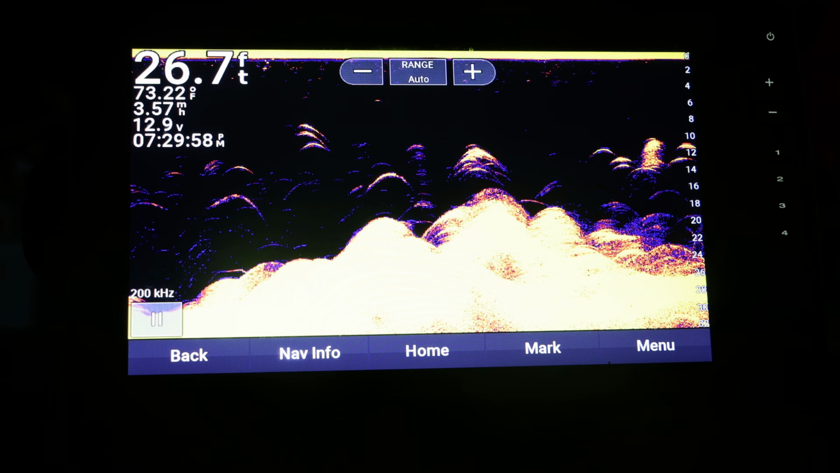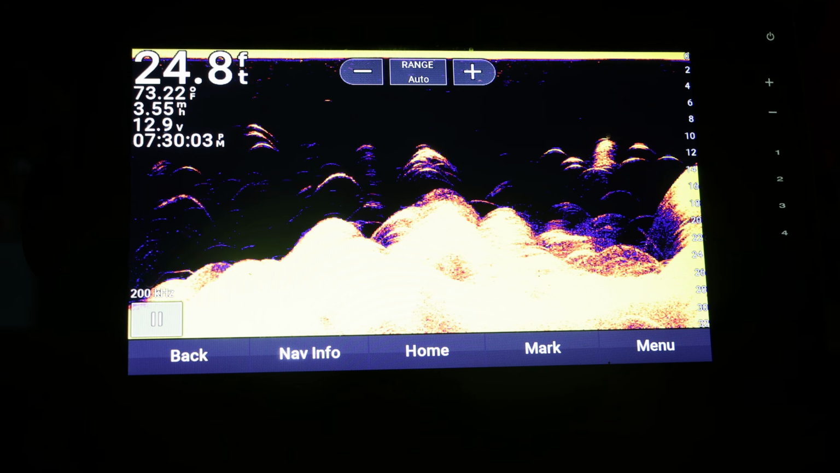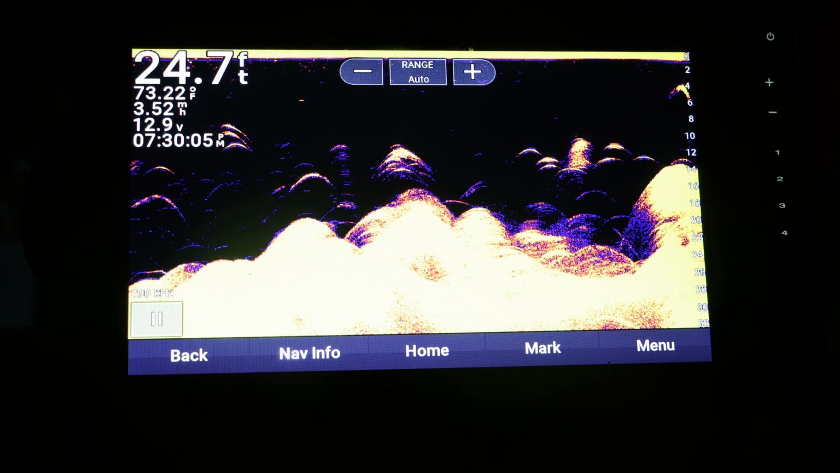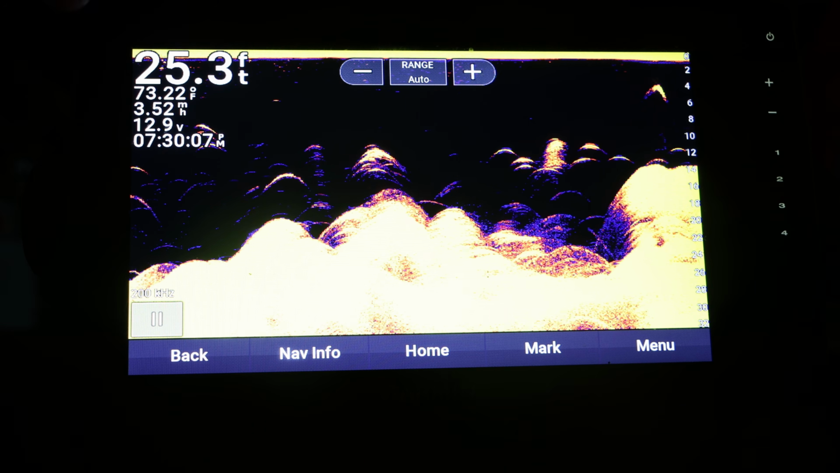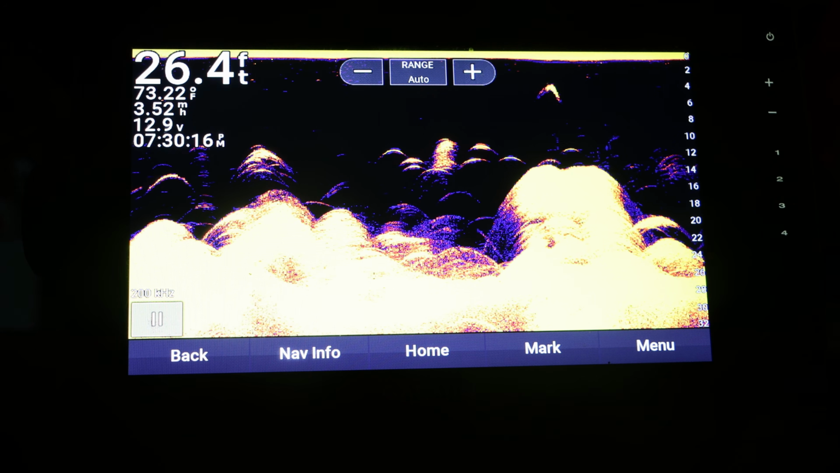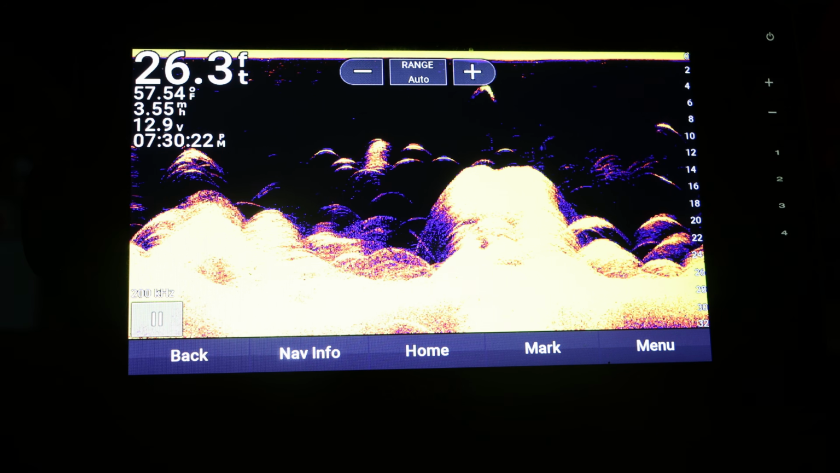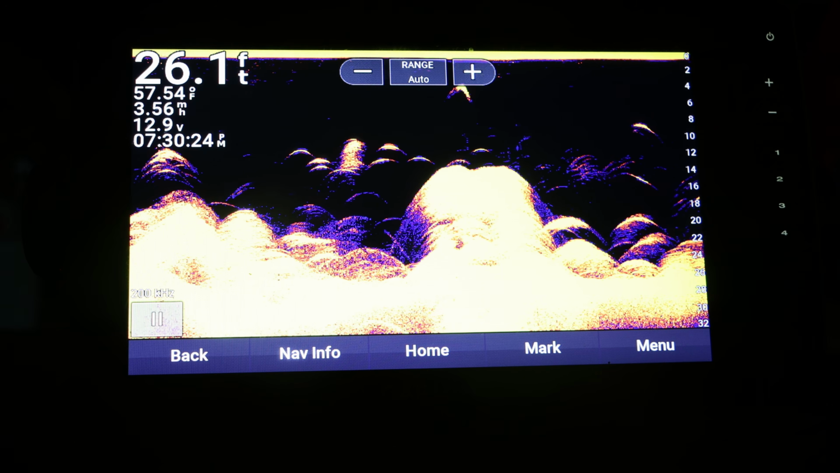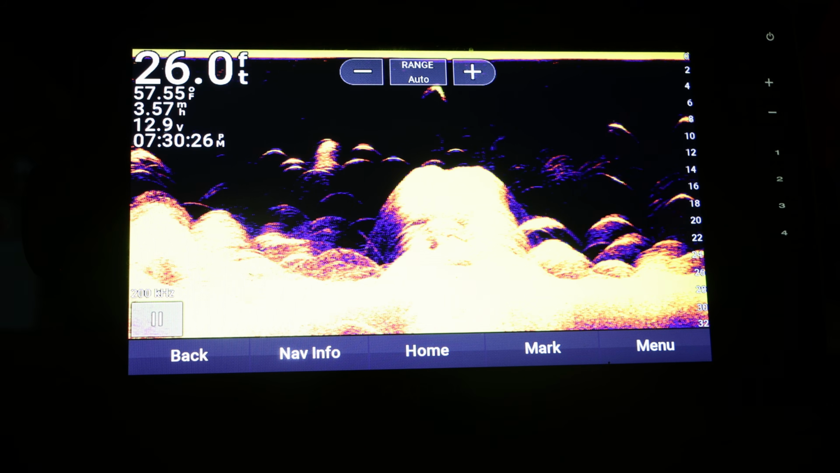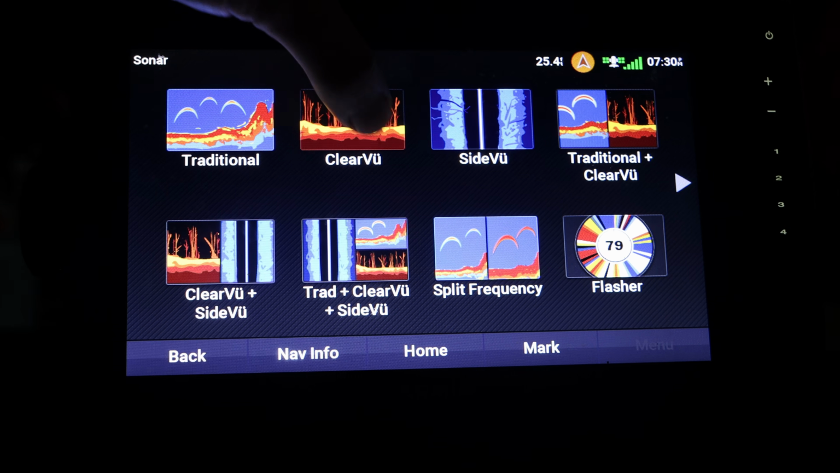On the side here, you see 2 to 26 feet here, and it is changing. And up here in the left-hand corner, you can see what depth it is currently at right now, the water temperature, how fast you are going, the voltage, and what time it is. You can also set your range up here because there is certain times where you'll want a different type of range, but I'm not going to really go into that today. The next one up is clear view.